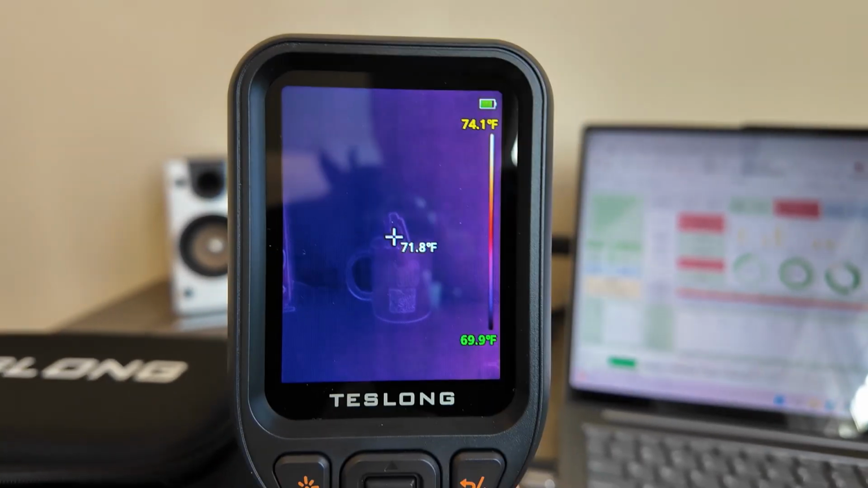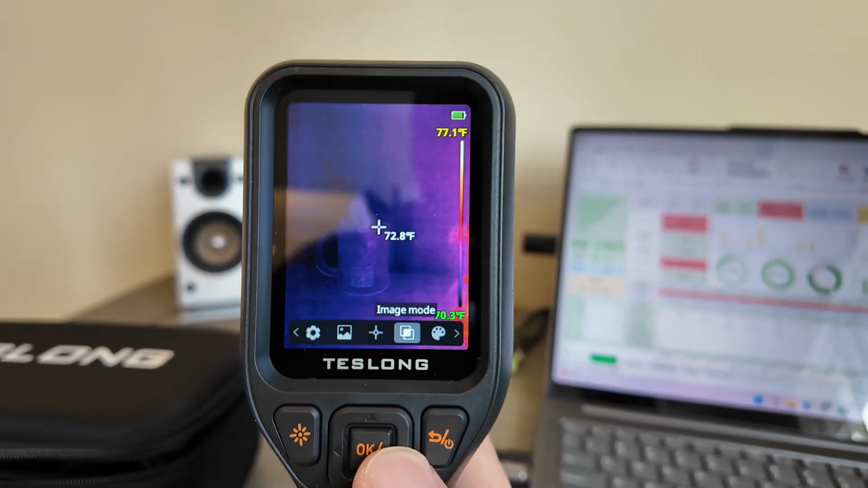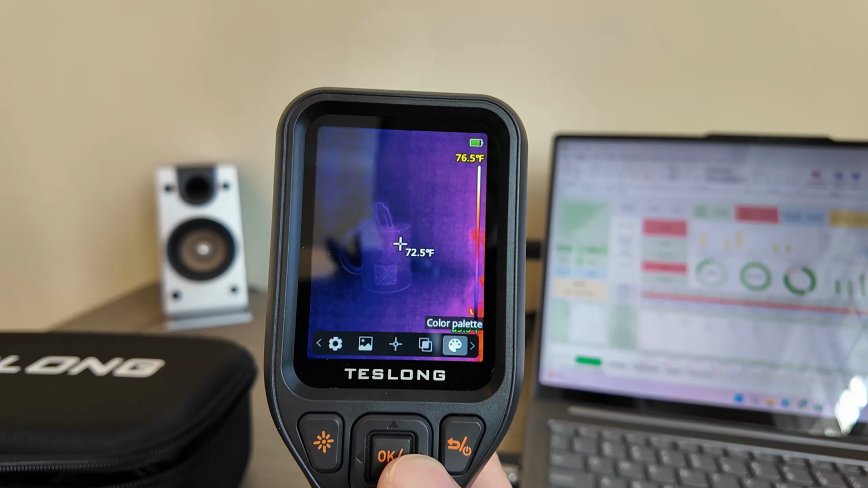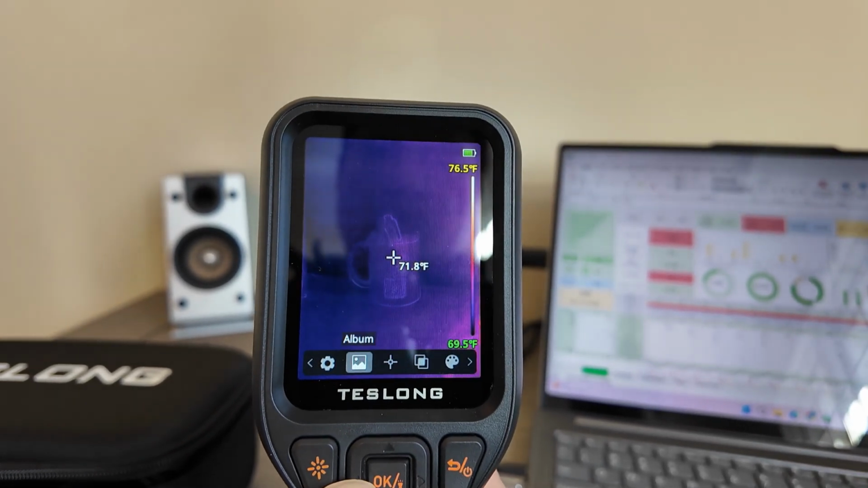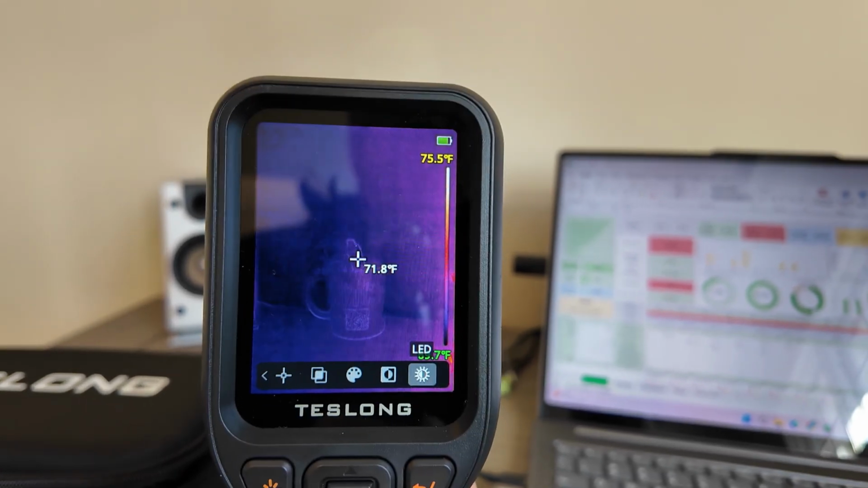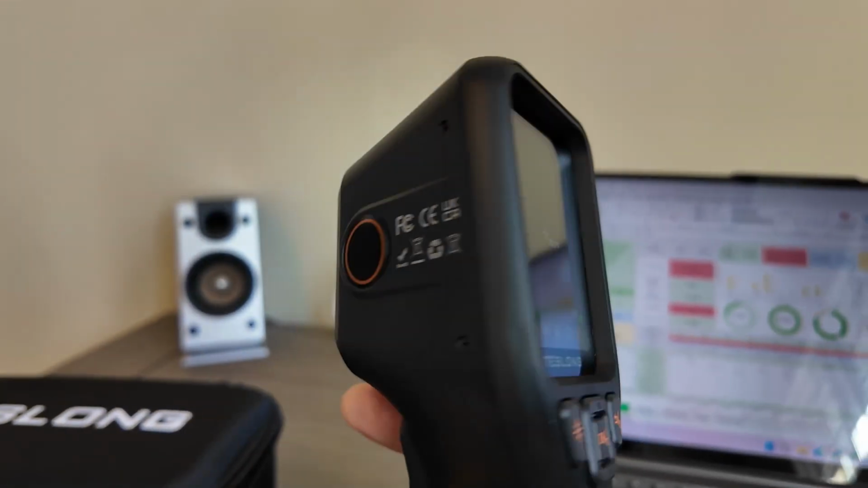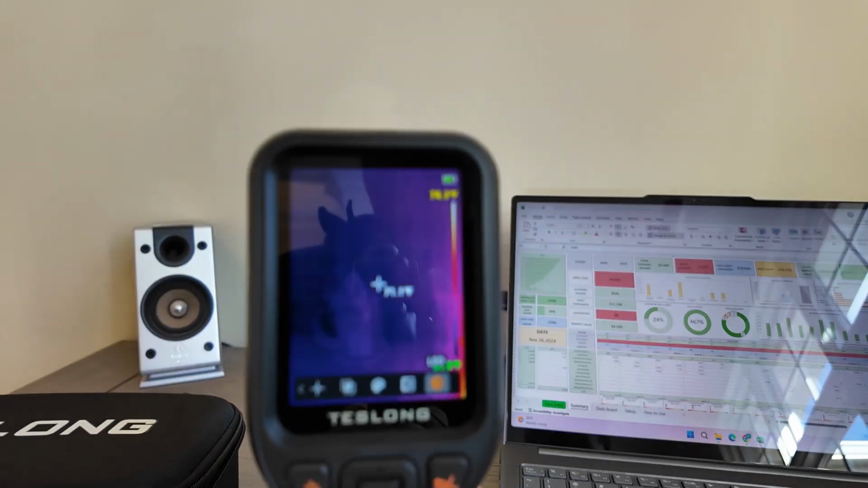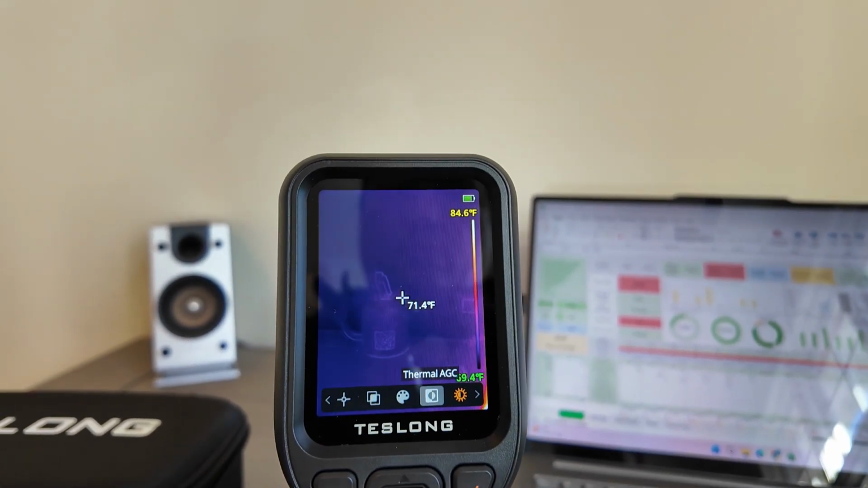Okay, here's how you maneuver through the menu. You hit OK, and then you see I go left to right. You can change the color palette, image mode, measurement, album settings. Let's see here, LED is all the way at the back, right. Hit LED and then it turns it on. You can see, very strong, very powerful. It has a battery life of 8 hours. So it's really simple to use.